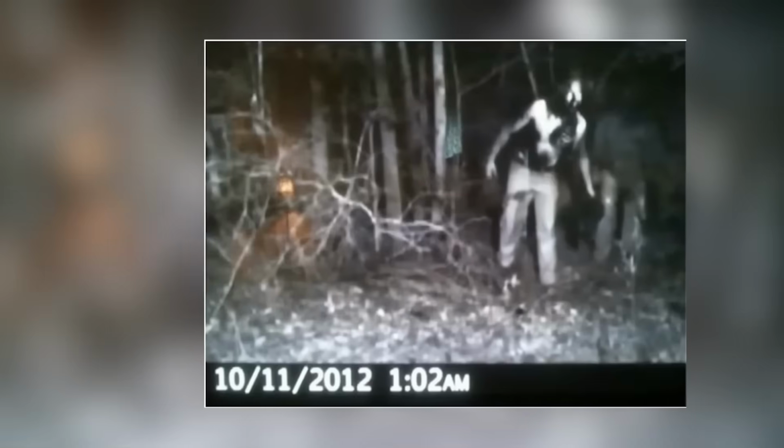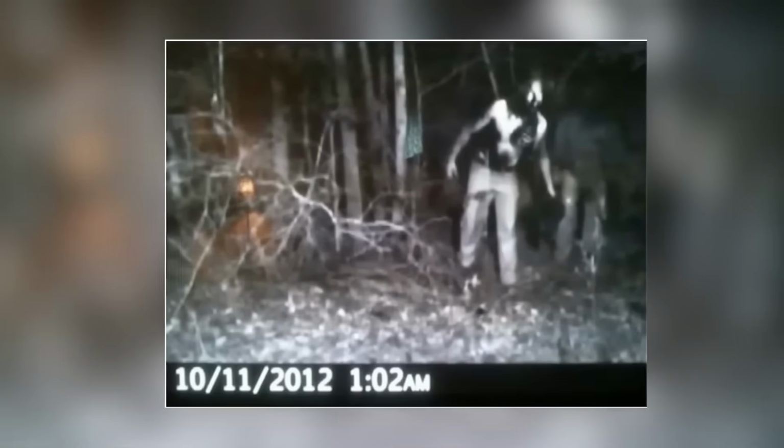Now, there is much speculation over this picture, as a lot of people say that it's 100% a zombie. The thing is, logically, it's just a bald, tanned human with his shirt off walking through the woods at night. But his eyes do seem to be glowing, and his stance looks like he's walking straight out of The Walking Dead TV show. So, hey, maybe he is a zombie.